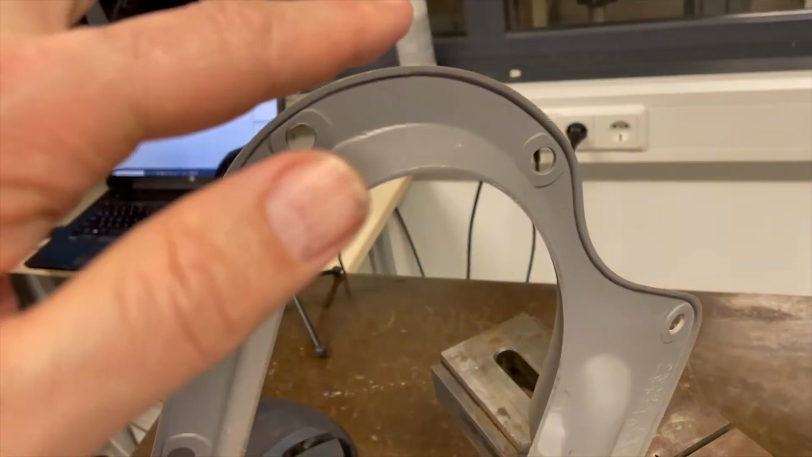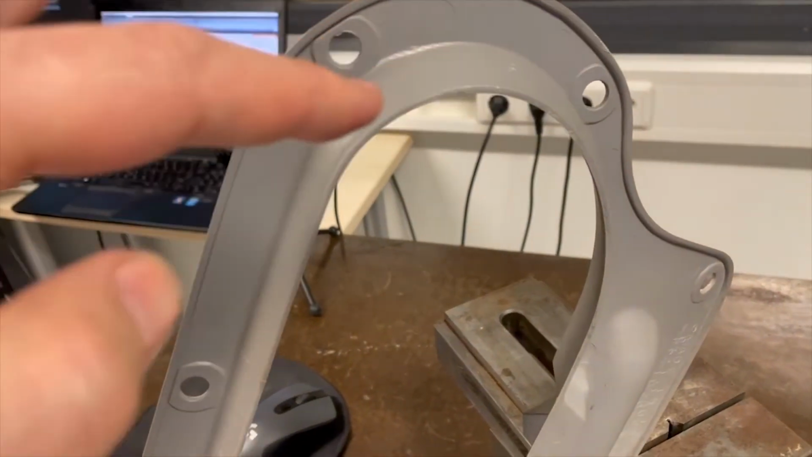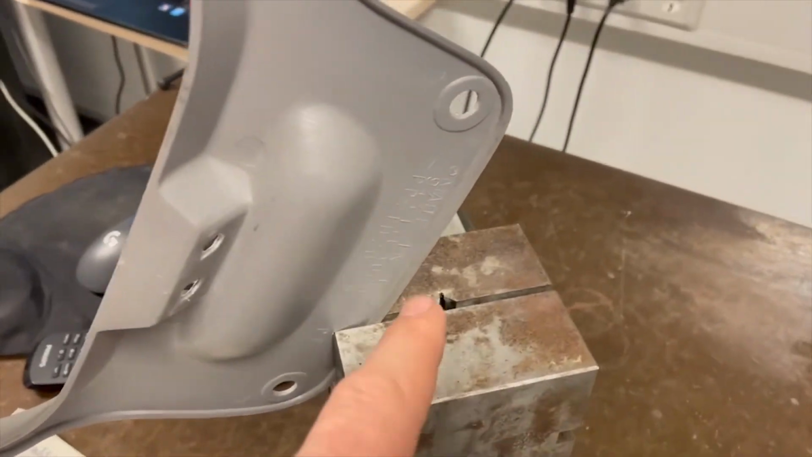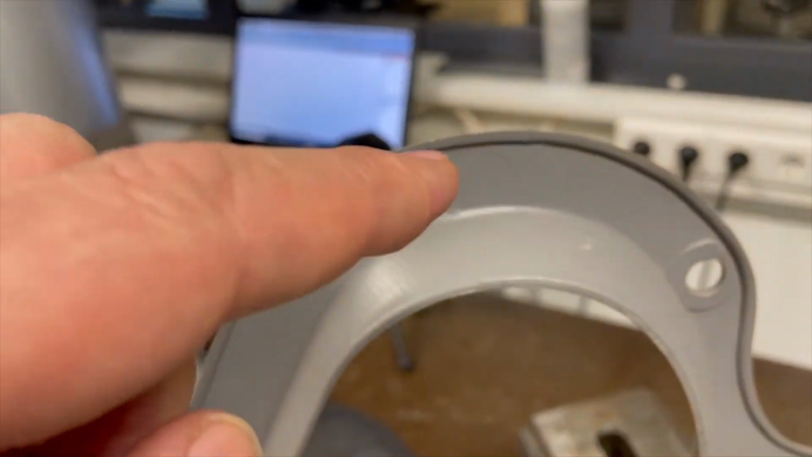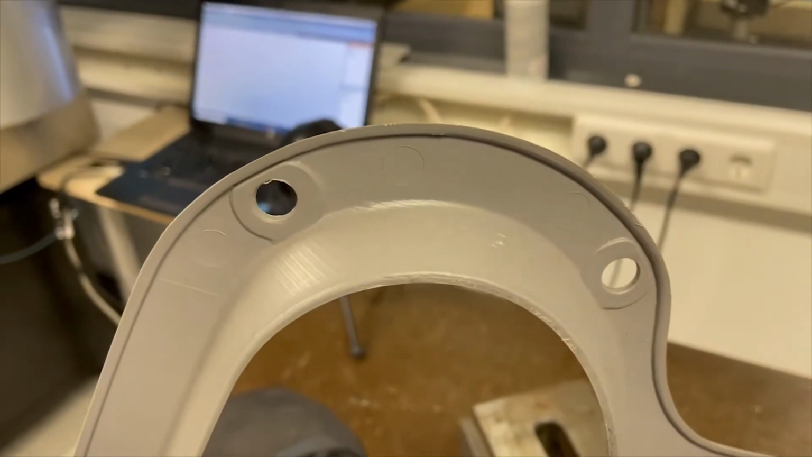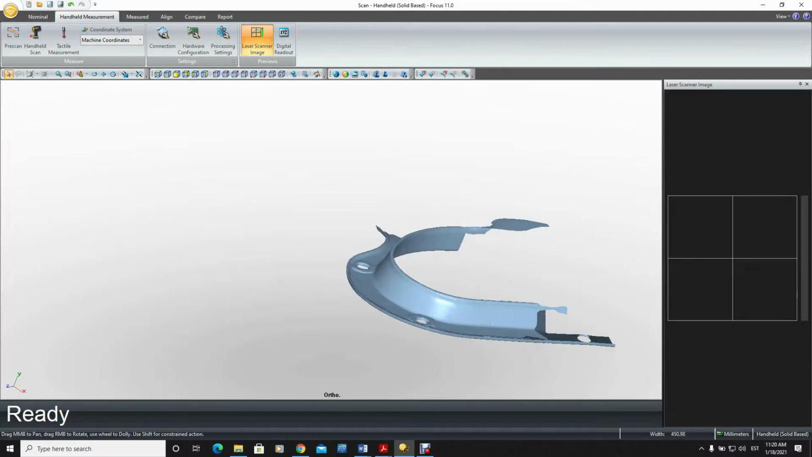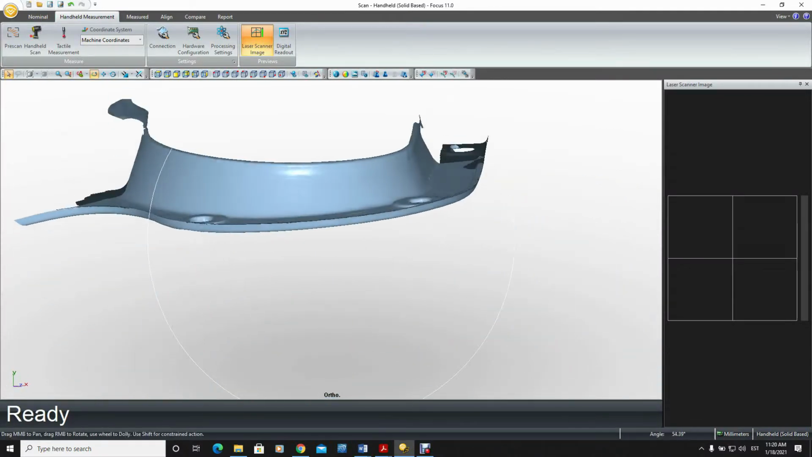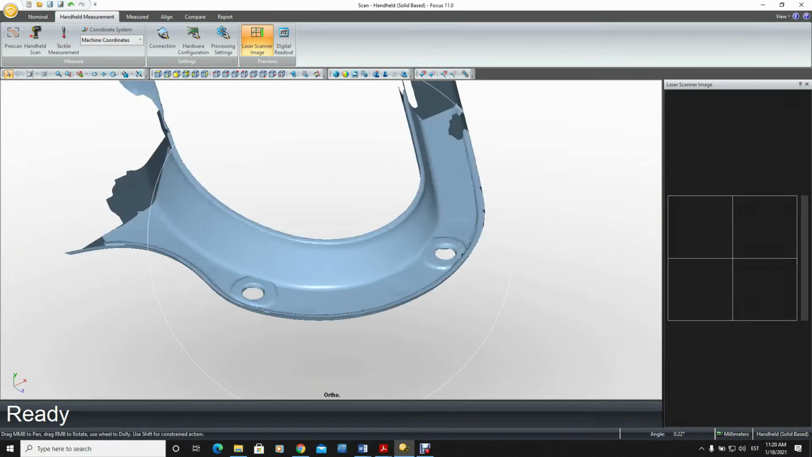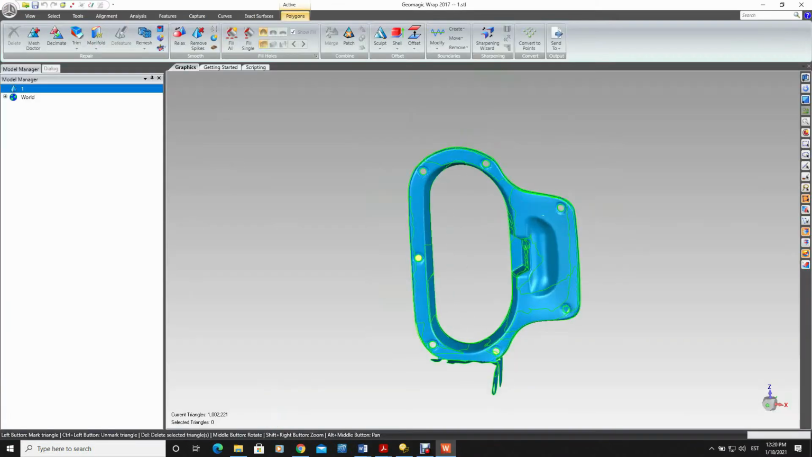This portion of the part that was initially used to hold it within the vise is what we are going to scan right now. And then we will put them together in digital form. This is now the completed section, the previously missing part of the scan.